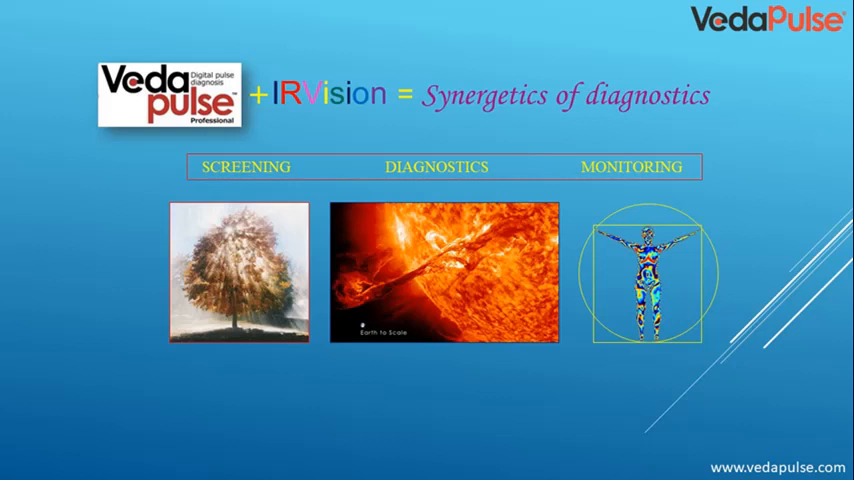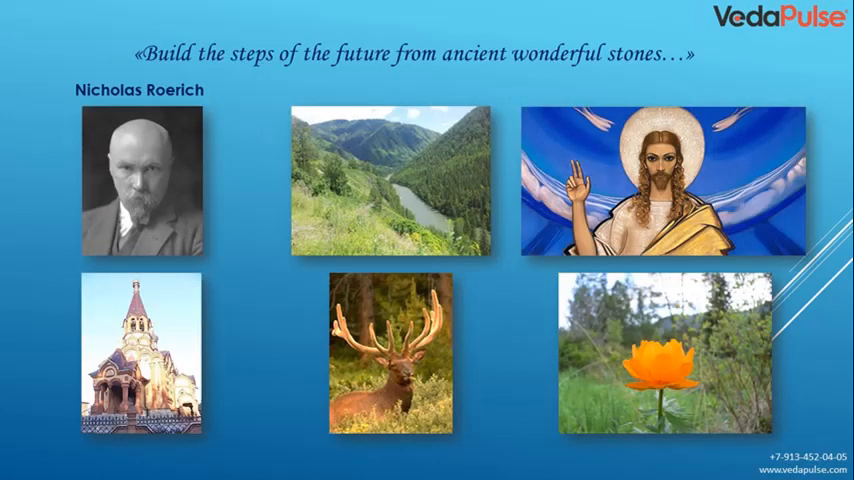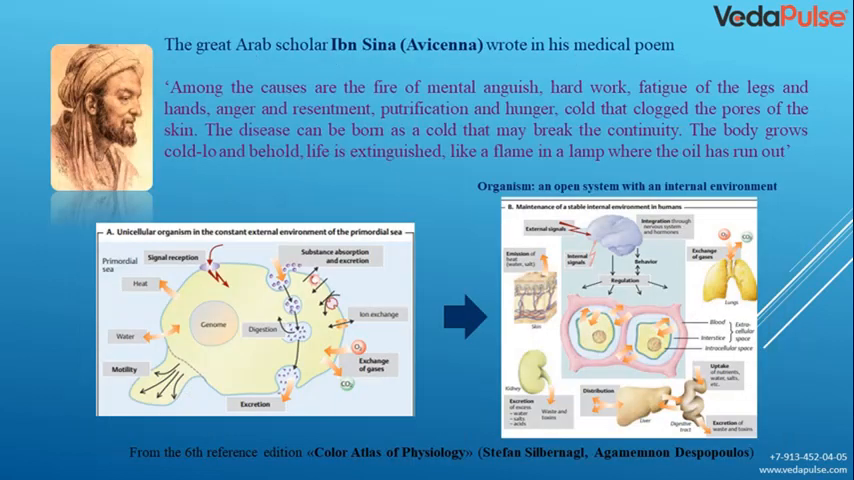Let's get started. Nothing will be more competent than to rely on the science of the past. The statement of Nicolas Roerich, which I saw recently, simply struck me: build the steps of the future from ancient wonderful stones. This is a portrait of Nicolas Roerich, and some paintings from his museum and the road to the Uimon Valley in the Altai, where he had been. This was a very important moment for us.